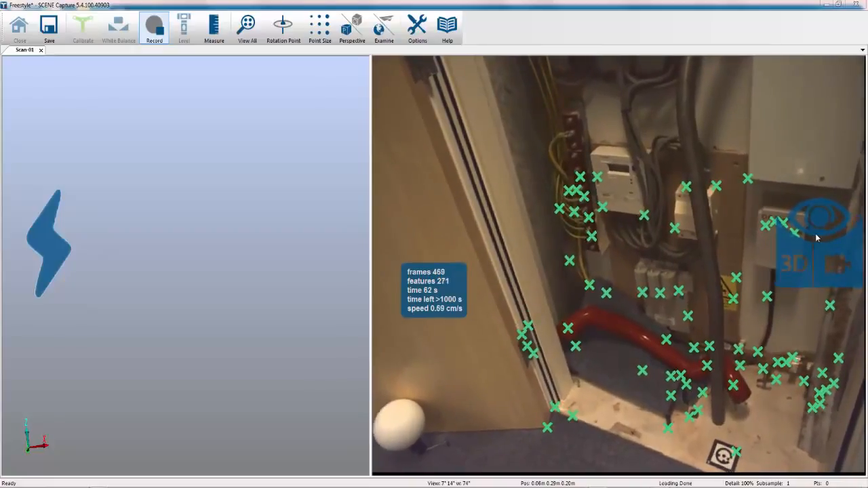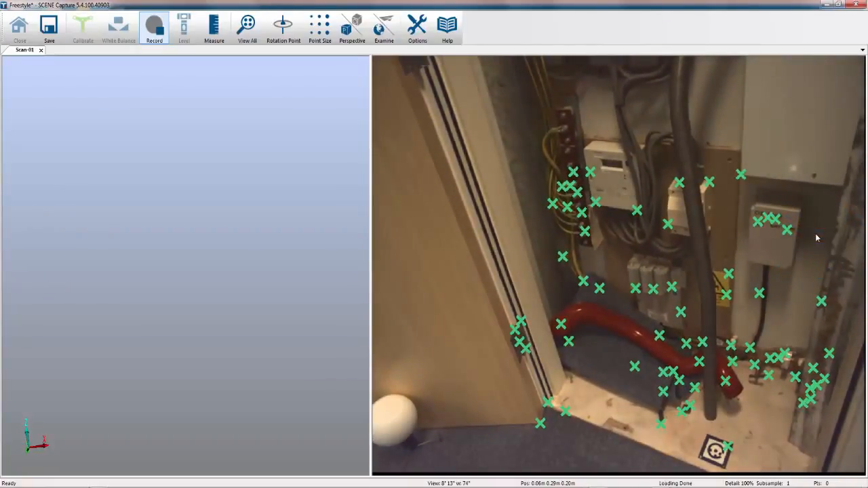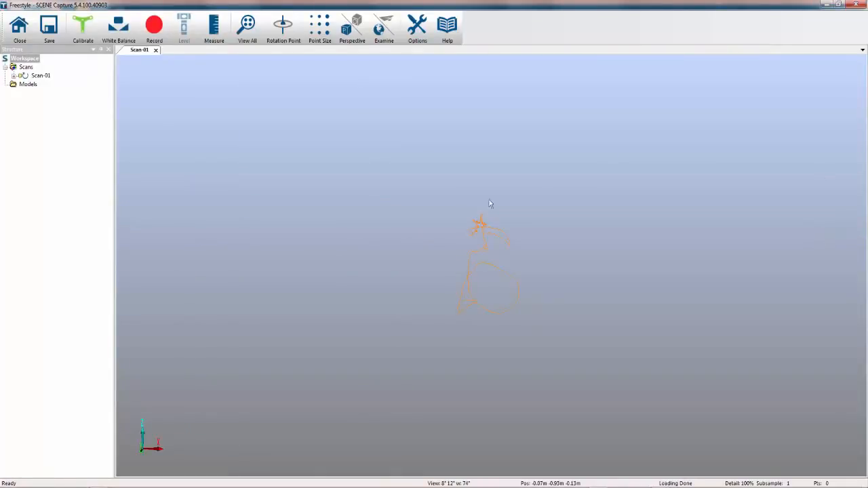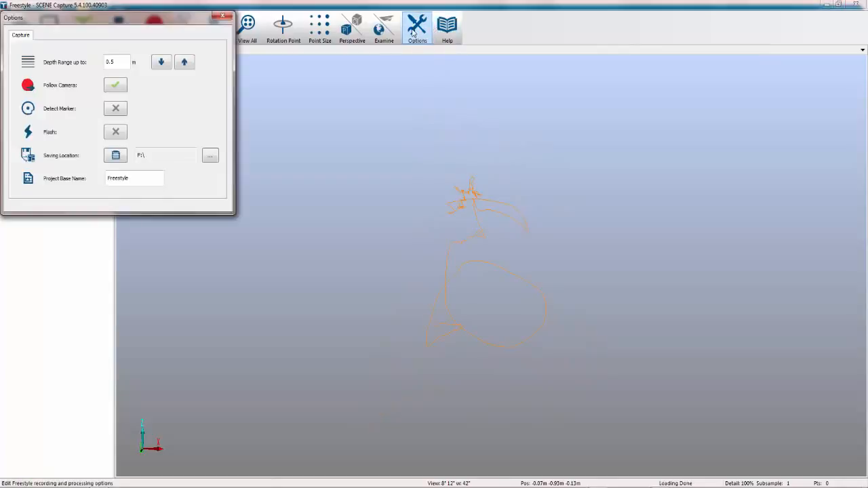So what I'm actually going to do is press stop on that scan because I'm not close enough to the data. And then we're going to go into the settings and change them. First off, you can see on the screen all I have is a yellow or orange line, and this is telling me that this is the path I've traced with the scanner, but actually there is no data behind it. So all we do is click on options, and we're going to change that back to 5 meters.